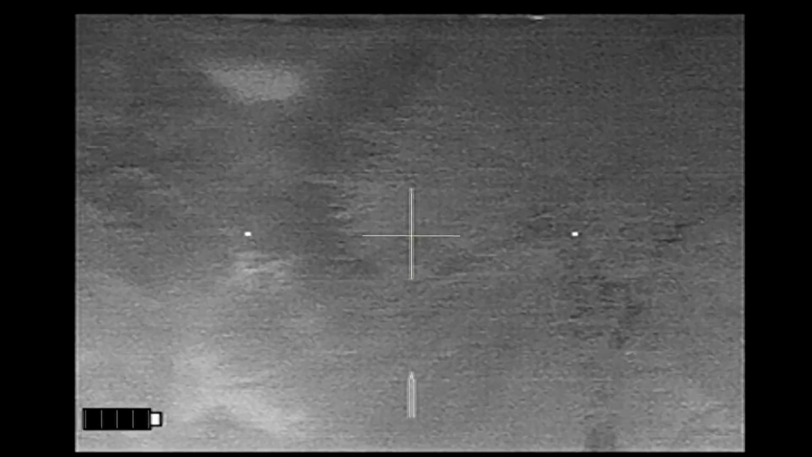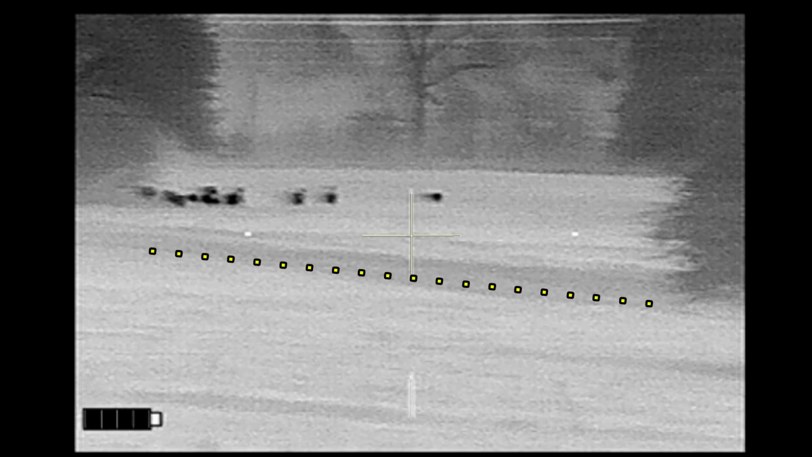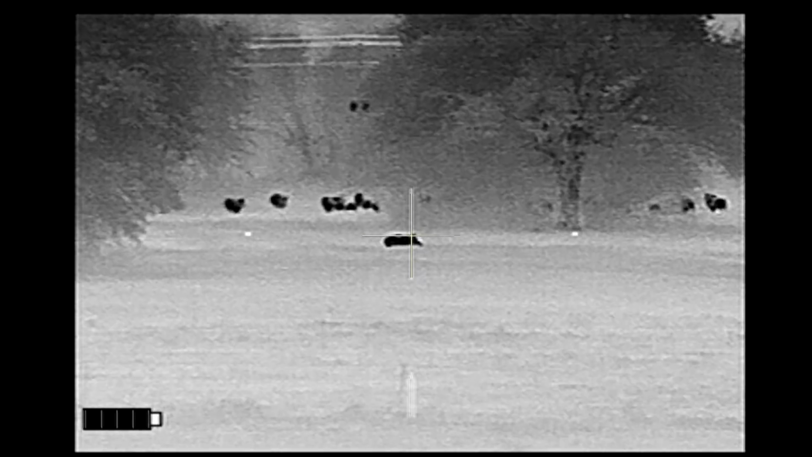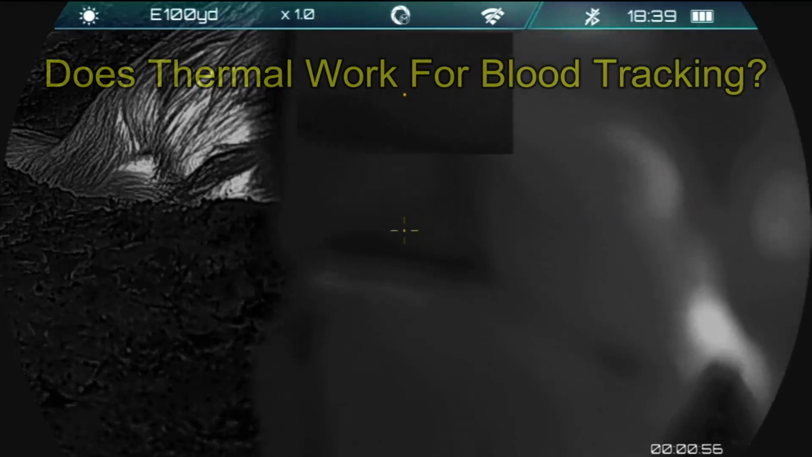I'm repositioning on the rifle. I take a quick look at the other hogs in slow motion. And where's the blood trail? It's not really obvious that it's left the blood trail behind. And then the hog comes out and does its final spurt. Boop.